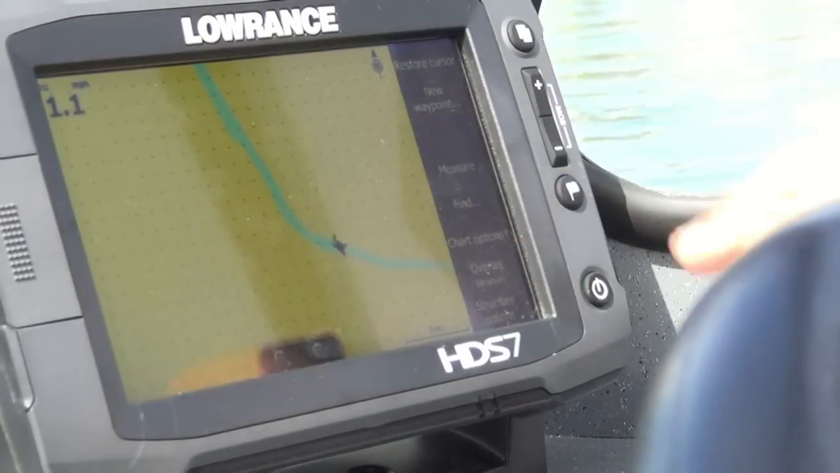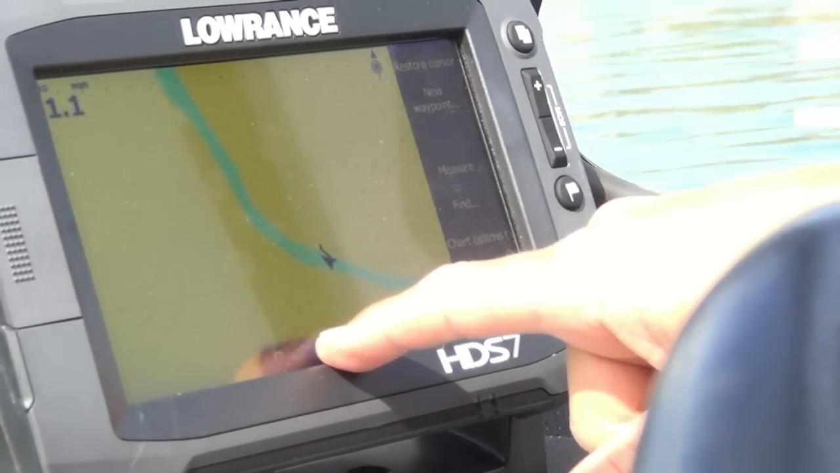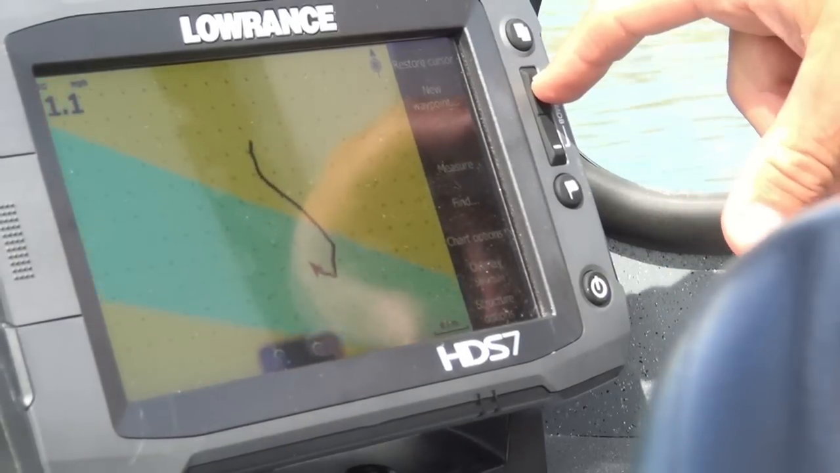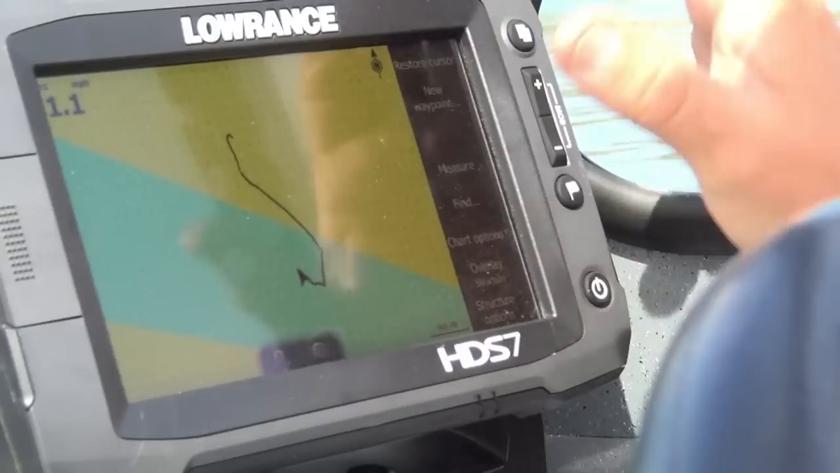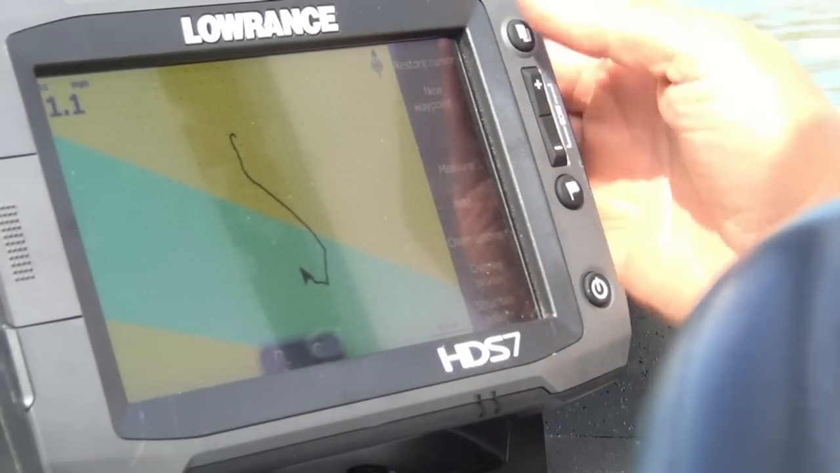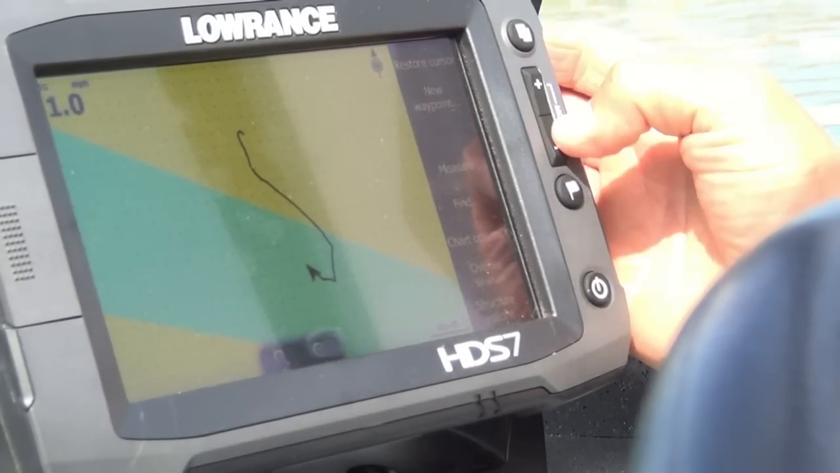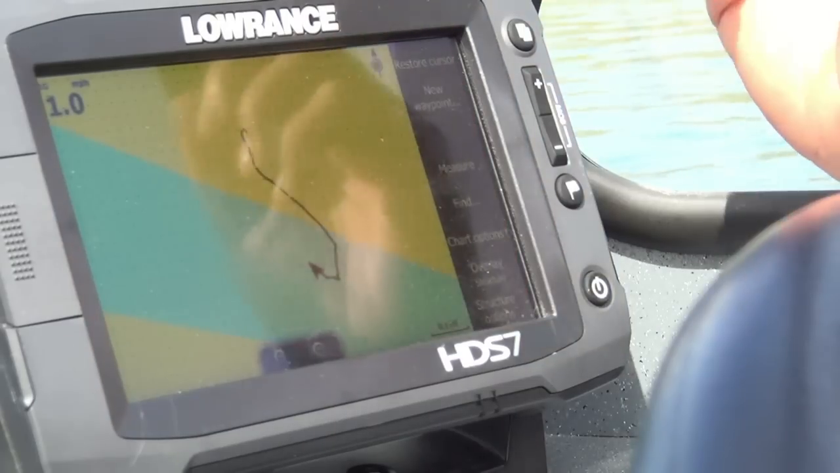Okay, now what I'm going to do is just zoom in on this, and I can do it 2 ways. I can either hold the zoom button right here, or I can use the manual buttons up here. One of the things I like about this, it's all done with a touch of my finger. We have just a couple simple buttons on the side here: our pages button, a zoom in and out, and a waypoint button, along with the basic on-off button.